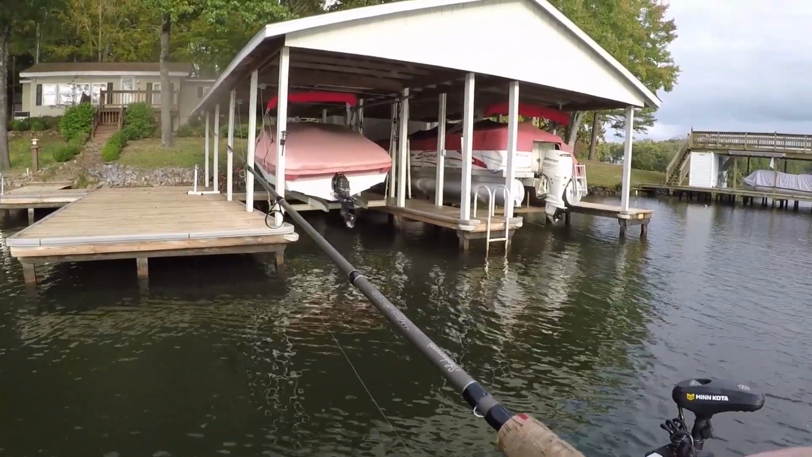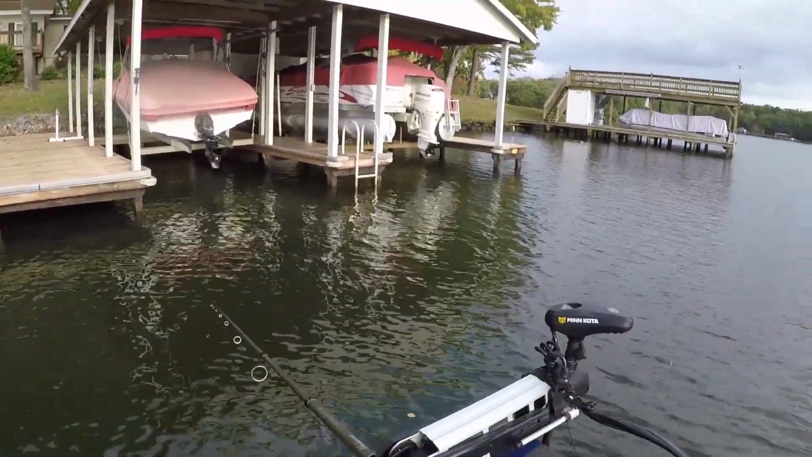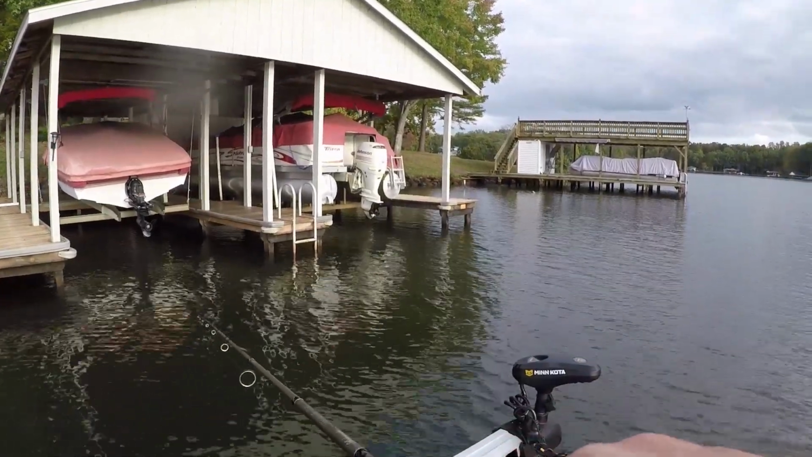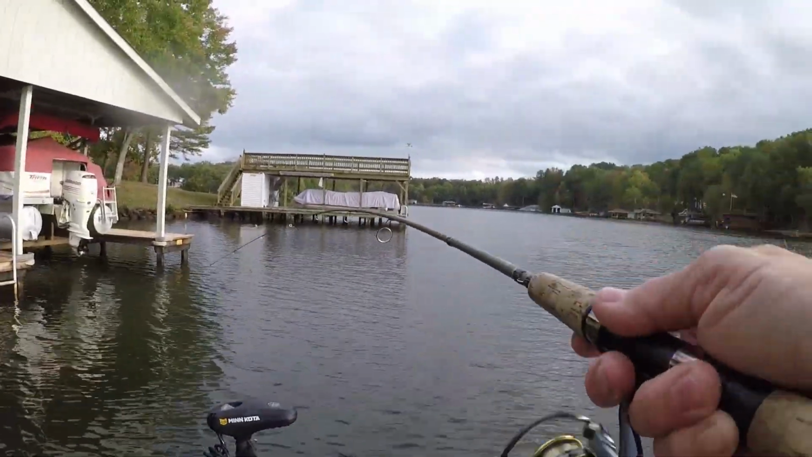I got a Kitech now. I don't have the Baby Shad. And once I think it's down a little ways, I'm just reeling it slow. That's what I'm doing, because it's a swimming bait, right? But there he is. There you go.